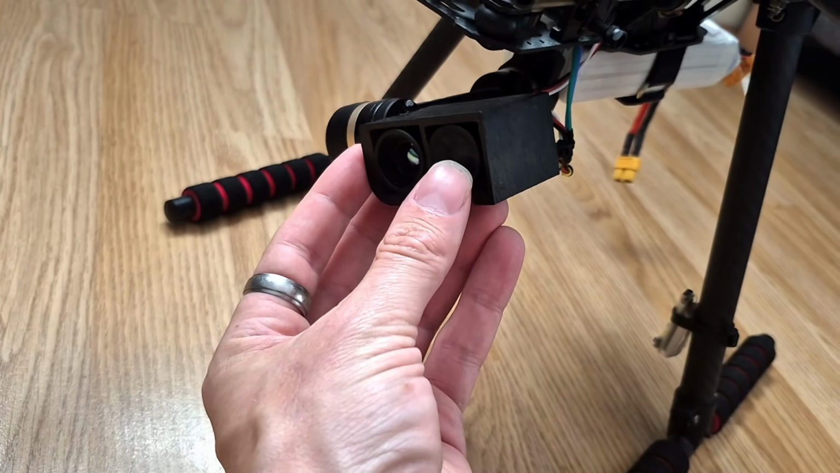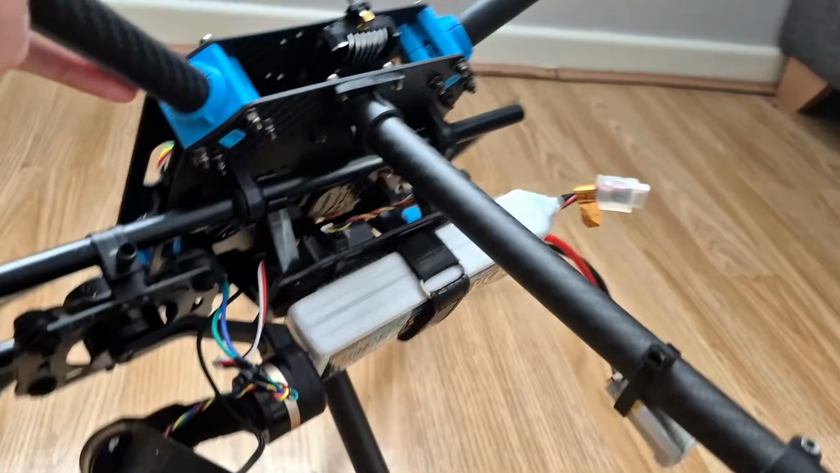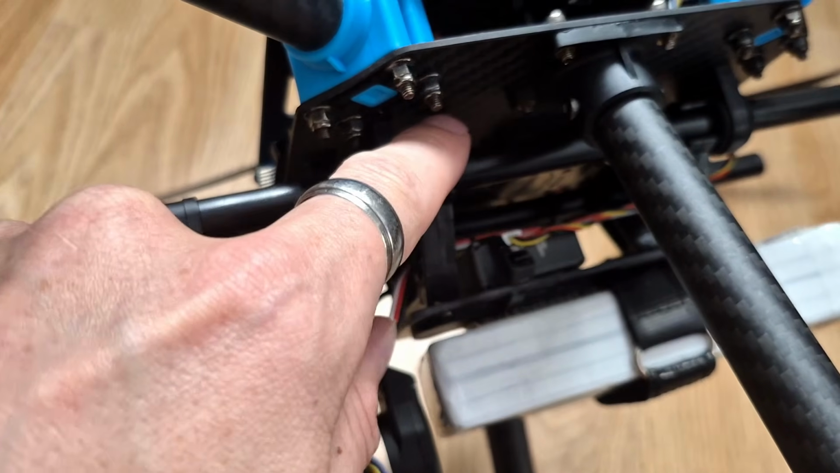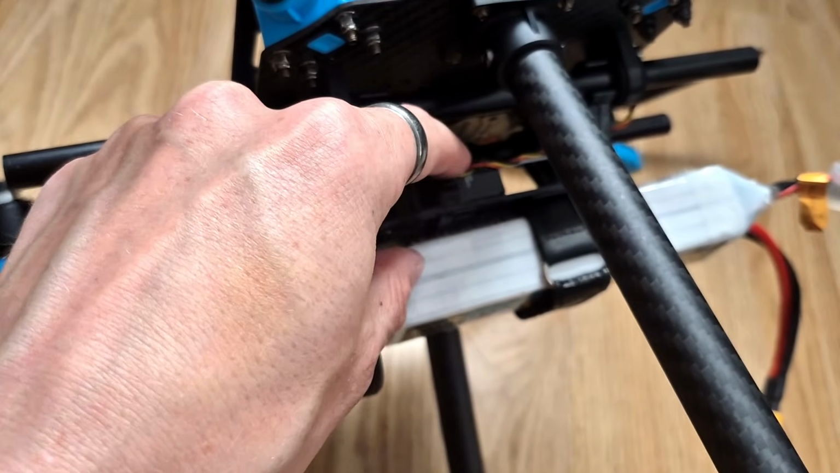Just moving to the side here, like I said, this is the Caddx Infra camera here. But when you buy a Caddx Infra, you don't just get the camera, you also get the little AI box. So just to show you, I've got the AI box installed here, just beneath the main compartment of the quadcopter, but just above the battery. And that seems to work very well.